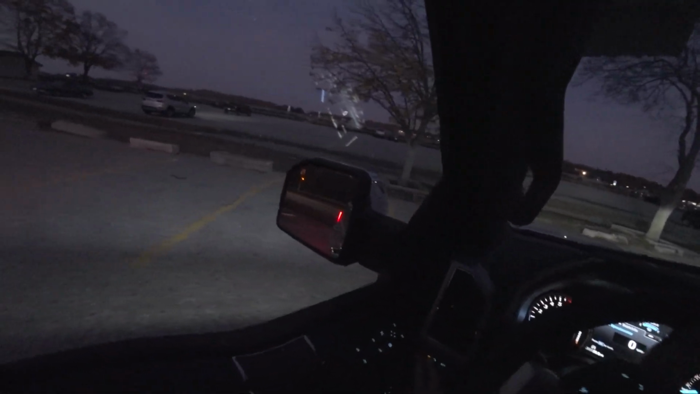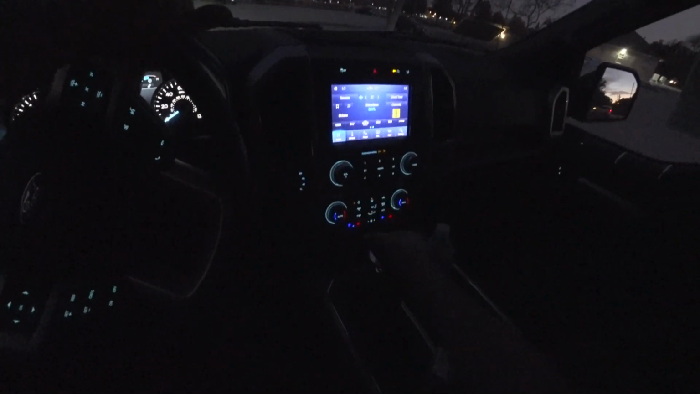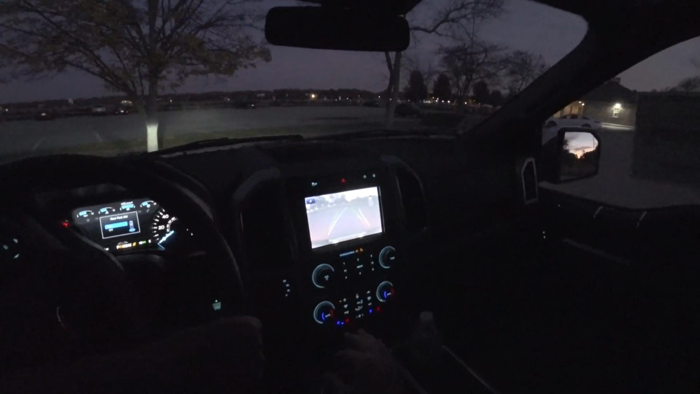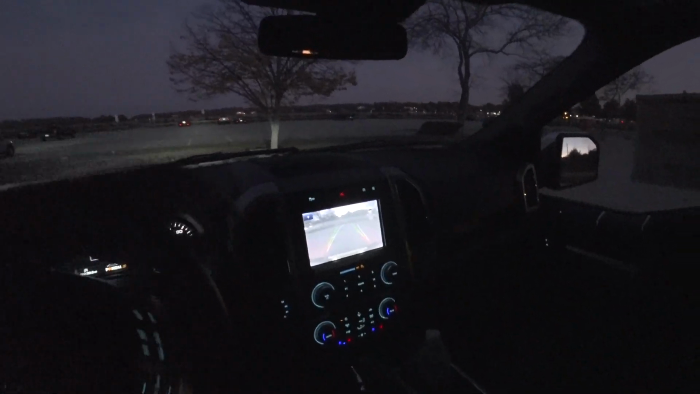That's pretty cool. You might have to be parked to do it. Yeah, you turn that light on, you can see anything. Off.